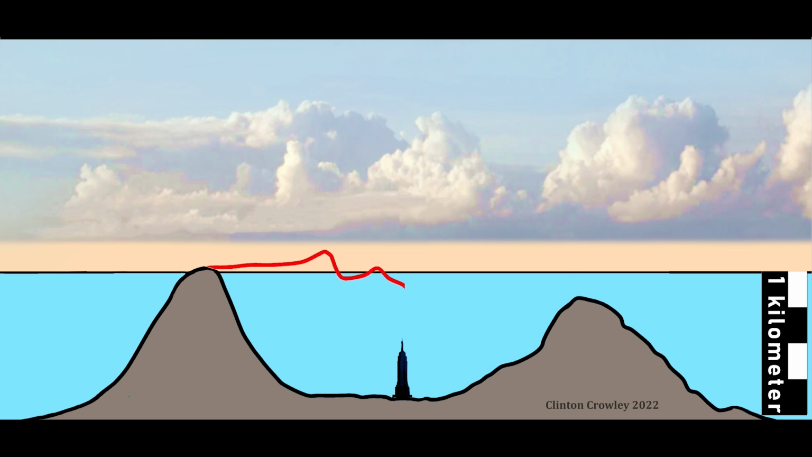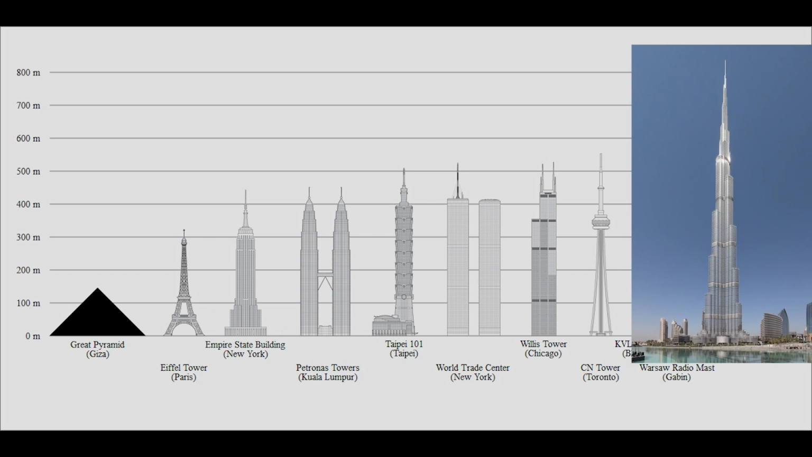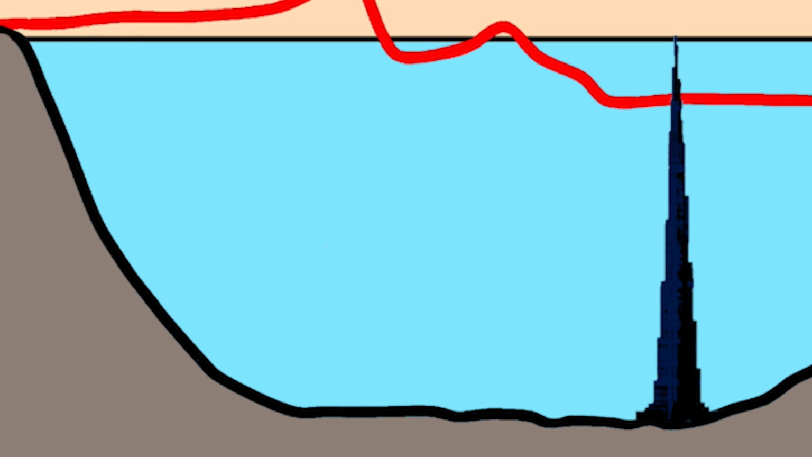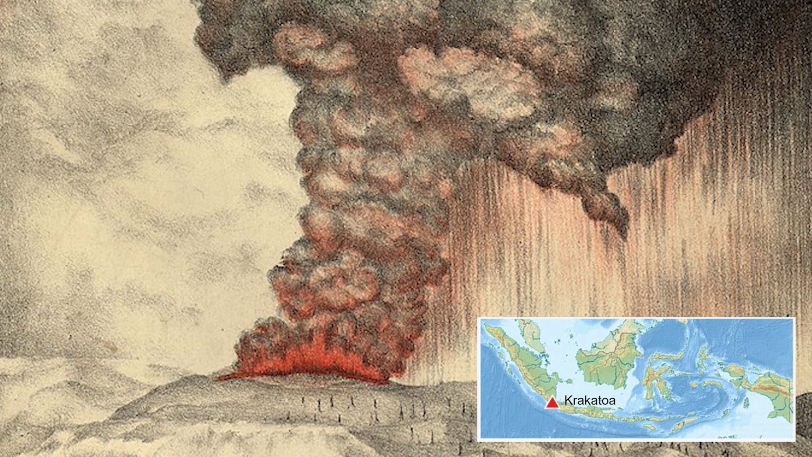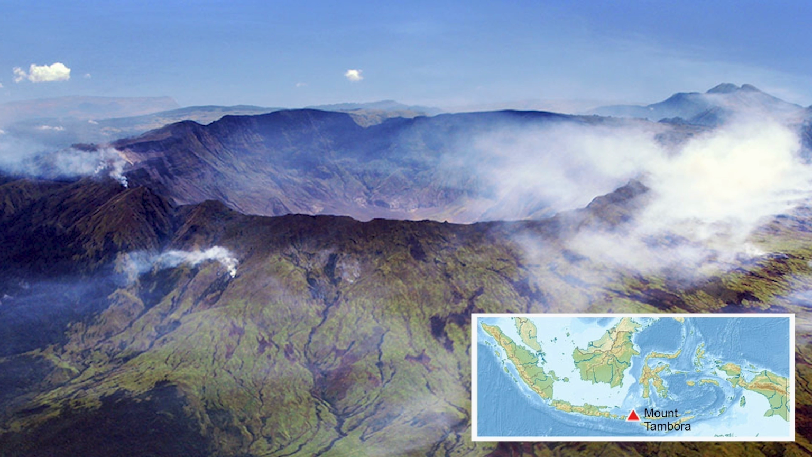The Empire State Building would rise from the new caldera floor only about halfway to where the old floor was. Only the tallest building in the world, the Burj Khalifa, would reach from the new caldera floor to where it used to be. We don't have very many before and after eruption comparisons of calderas, but this is definitely one of the big events. Greater than the 1883 Krakatoa eruption, but smaller than the 1815 Tambora eruption.